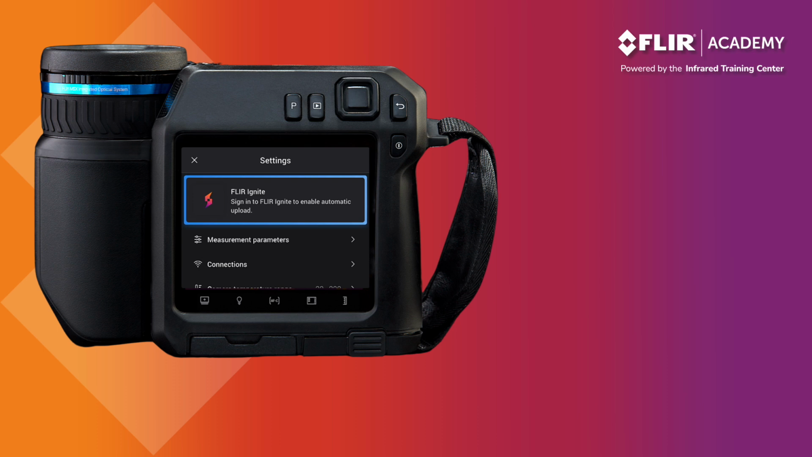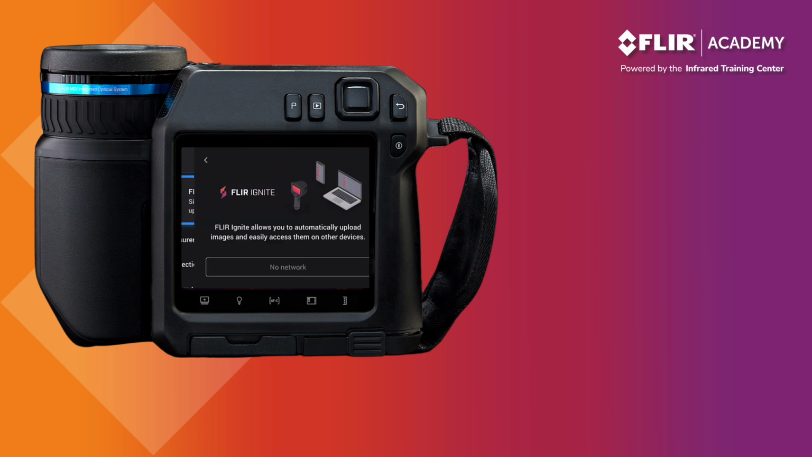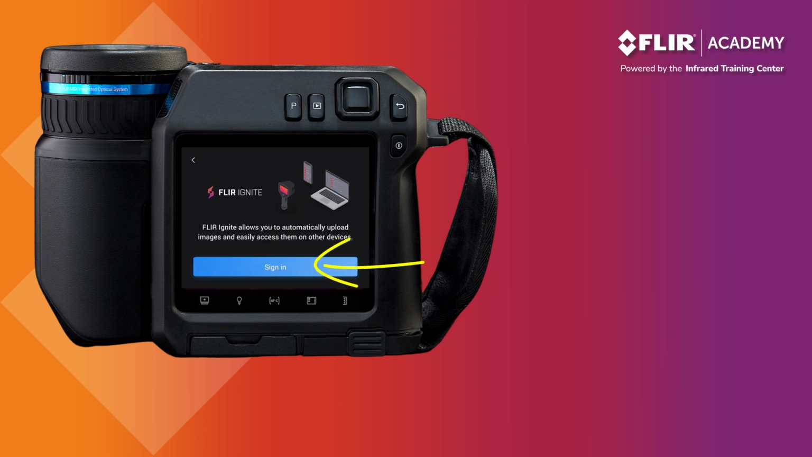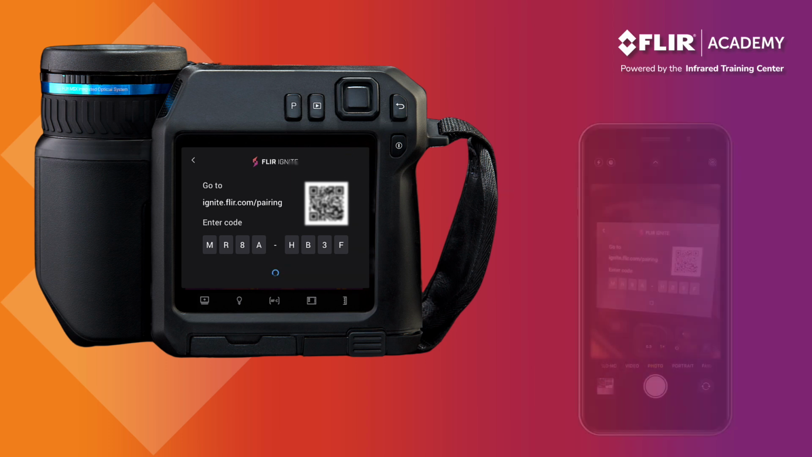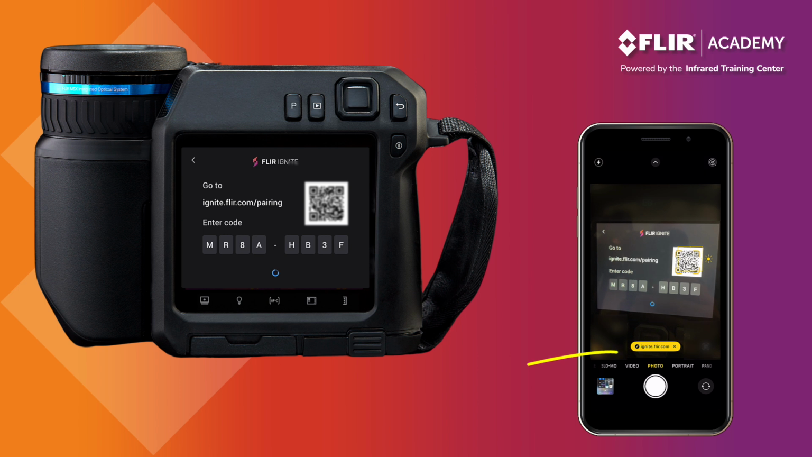To pair your thermal imager with an Ignite account, navigate to the camera settings menu, tap the FLIR Ignite option at the top of the screen, and select Sign In. Here you'll see 2 options for connecting a camera. A URL is available if you prefer to do this via a web browser, or you can use your smartphone camera to scan the QR code. Let's try that. Open the camera app on your cell phone and look at the QR code.